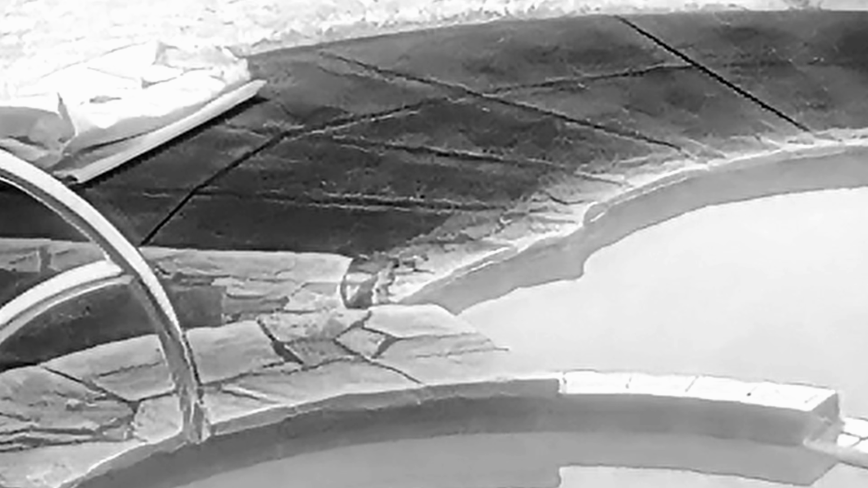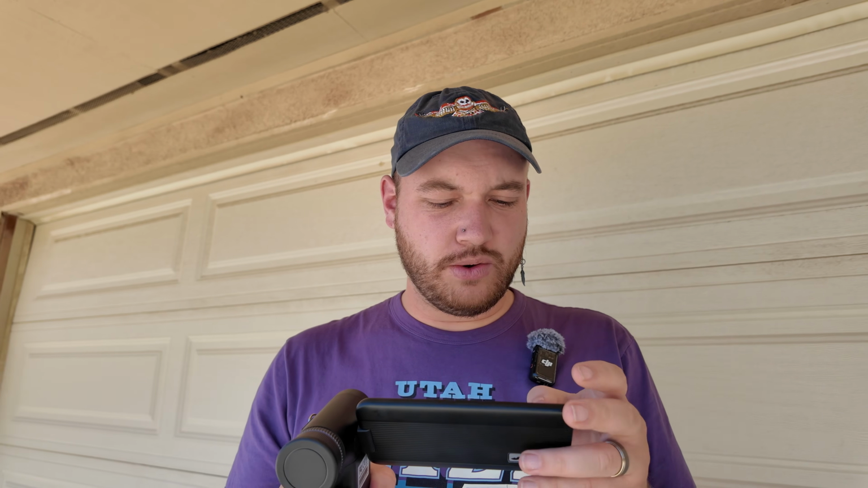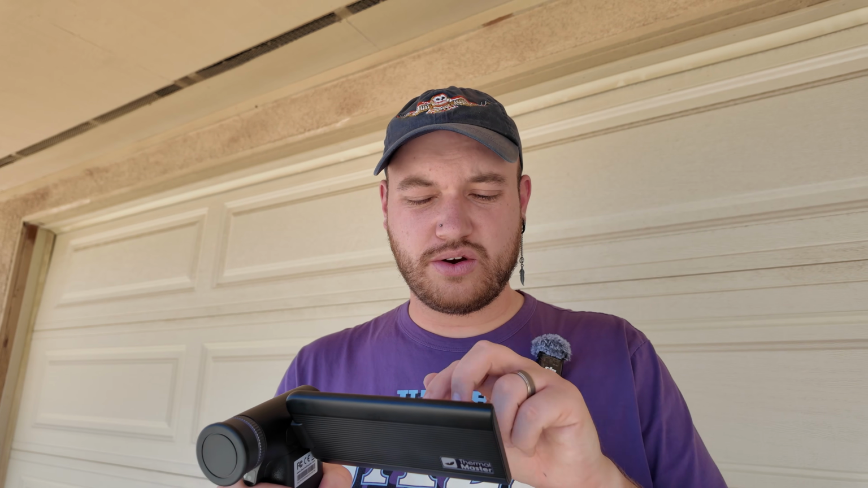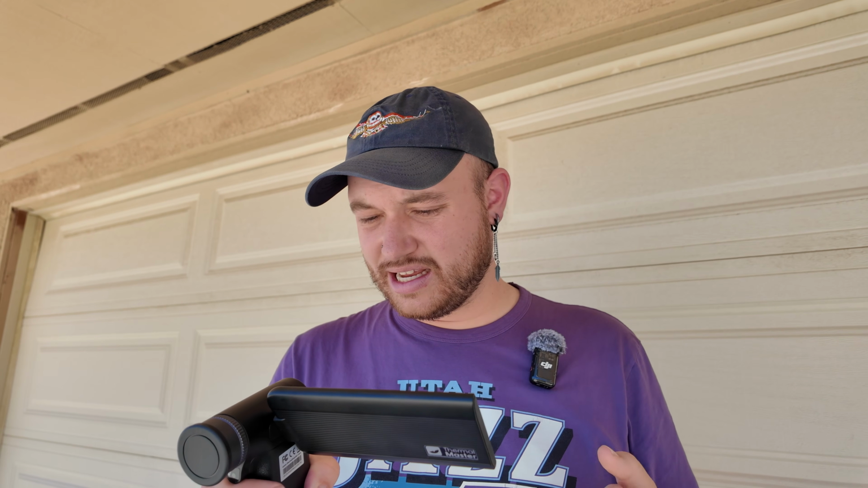And it also has an image calibration system as well, so you can calibrate the image for your liking. The one thing I would say that I don't like is that this is all touchscreen except for these two buttons back here. These just change the modes, and one of them is a laser pointer. So you do have that, but unfortunately, if you want to record video or photo, you've got to go navigate the menu on the touchscreen and get to that option as far as I can tell so far. So not the biggest fan of that, but we'll see if that's a hindrance out in the field. But yeah, let's go ahead and take this thing out and see how it does.